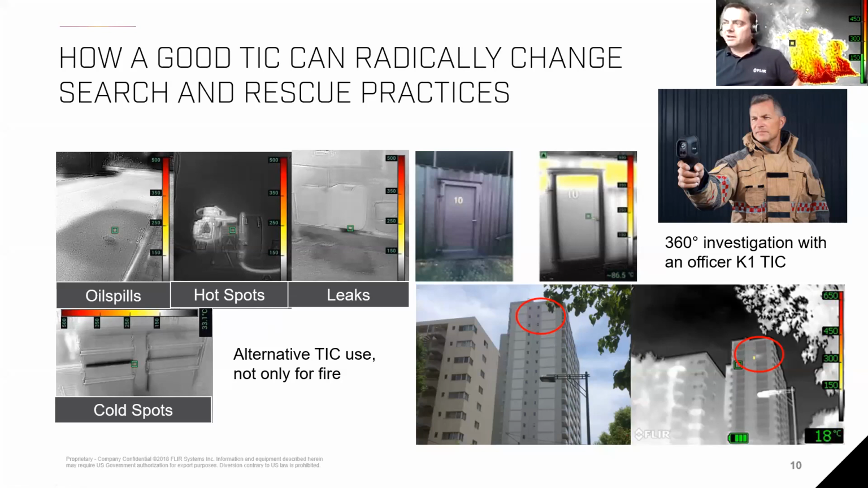Another thing you can do with this officer stick is detect oil spills on a street. For example, at night, you will see the same difference as during the day. Inspect hotspots on machinery or on railroad cars, for example. Overheated brakes that can cause fires on rail tracks, for example. You can detect leaks on containers or on hazmat trucks that have been rolled over. Or you can also detect cold spots.